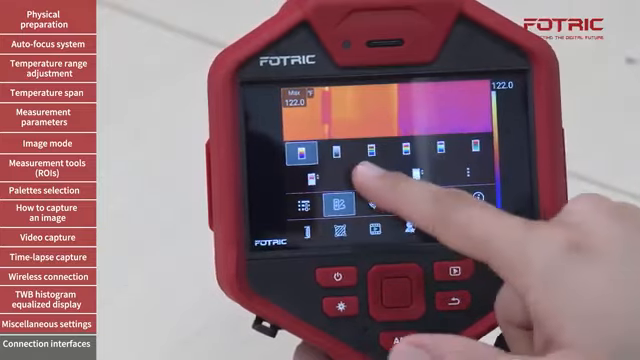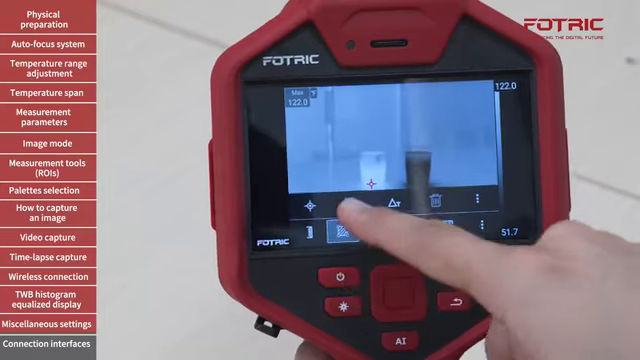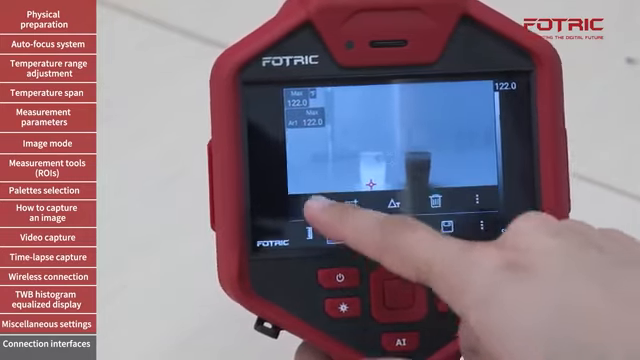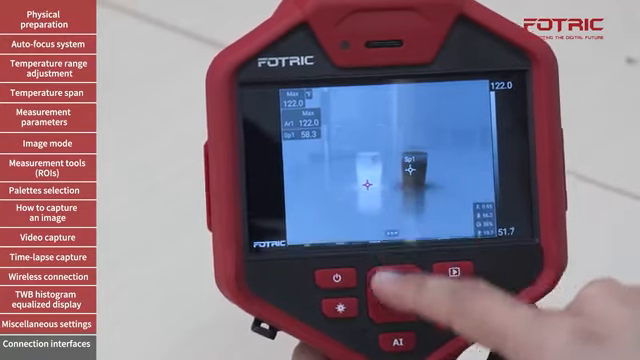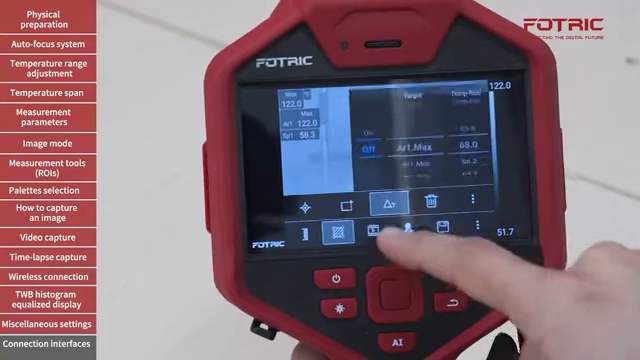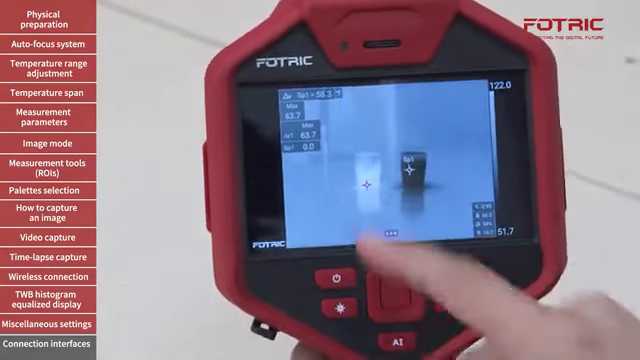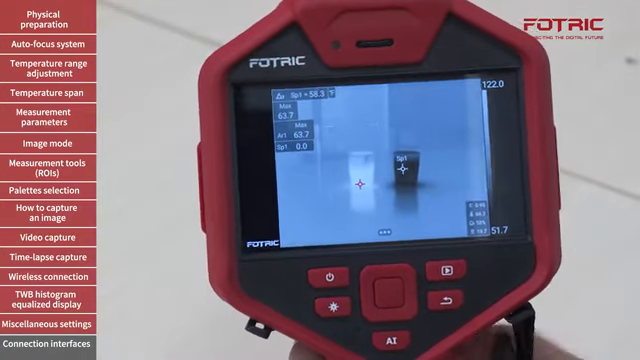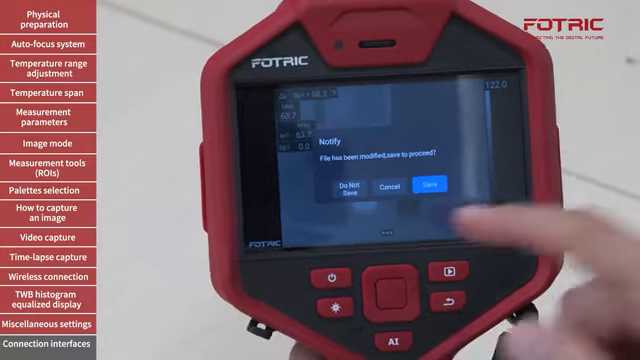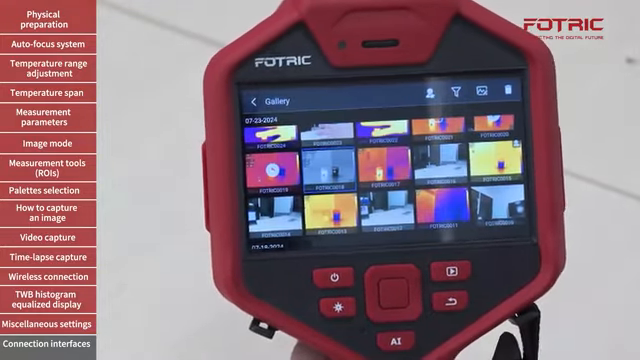I can, for instance, change the palette that I'm using. I can add additional measurement objects. I can also create delta T's between them. Let's say between spot 1 and area 1. Enter. We see that over there. And then to save the image, I will hit the back button, confirm that I want to save those changes, and I'm ready to go.